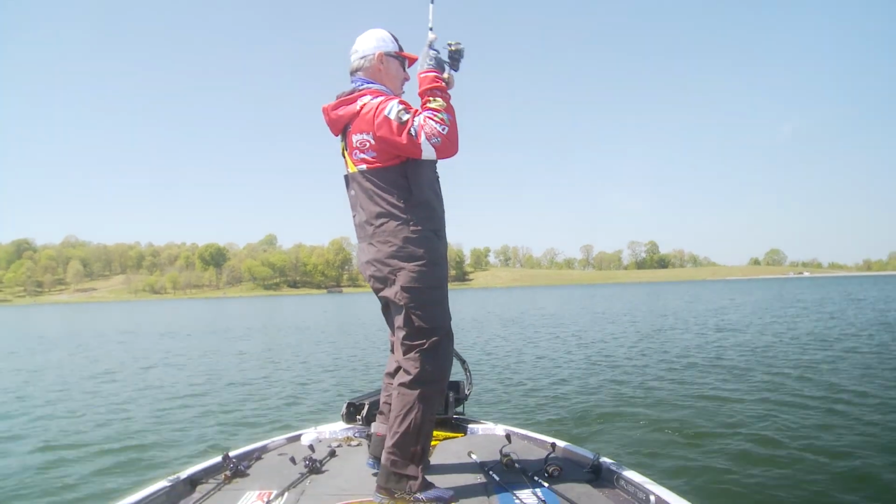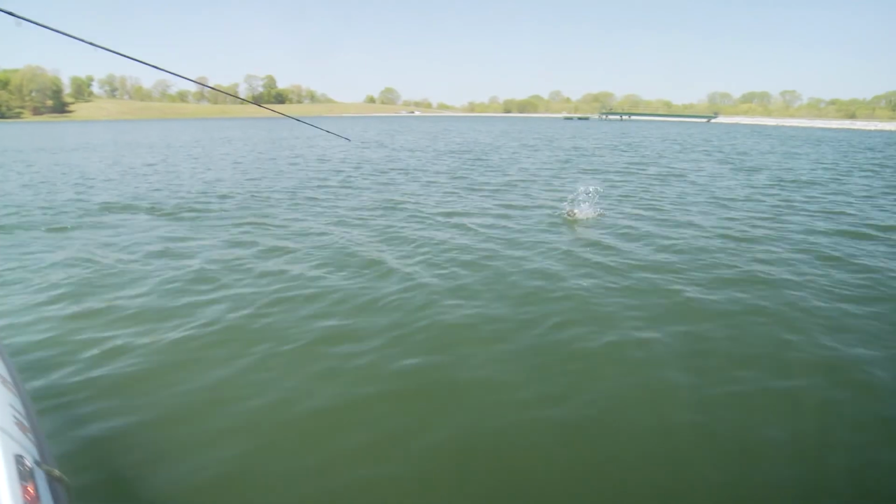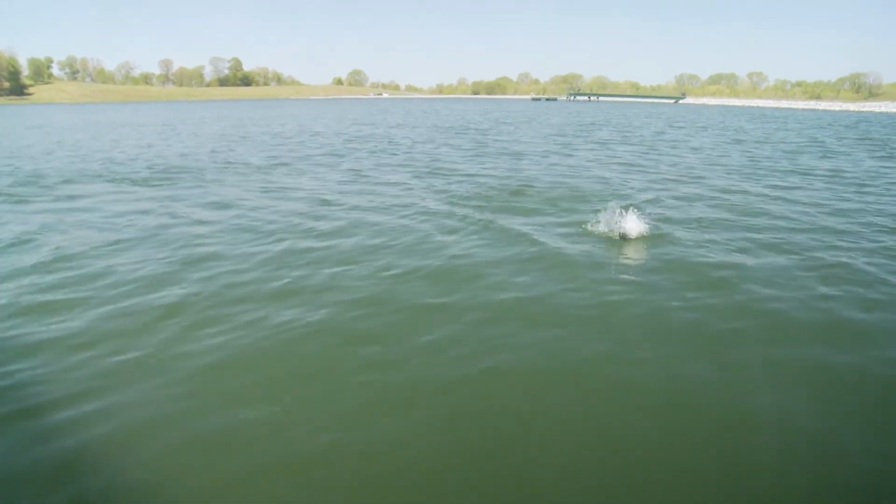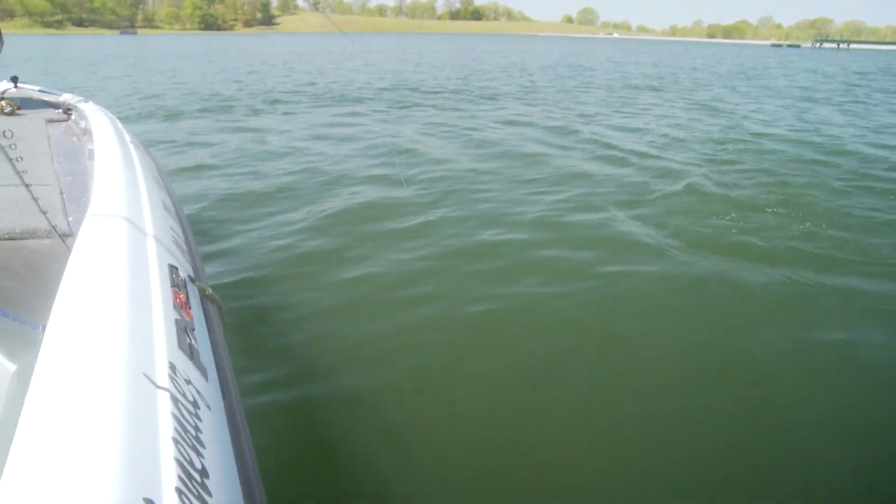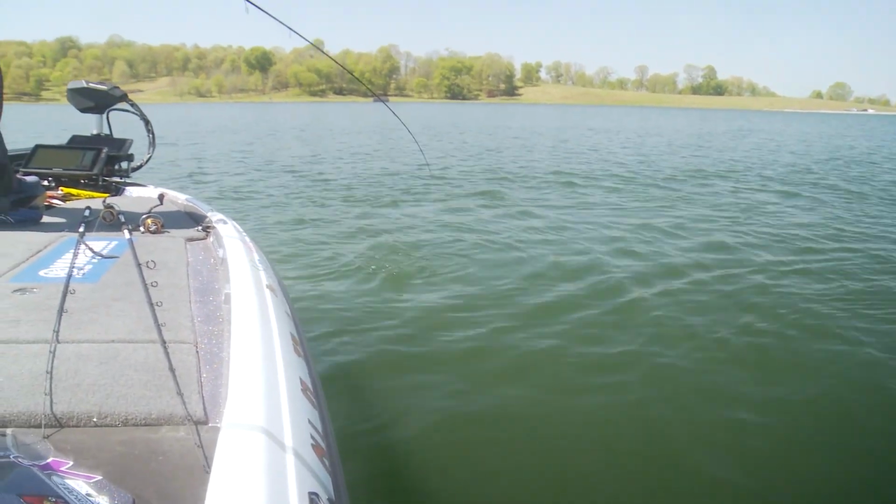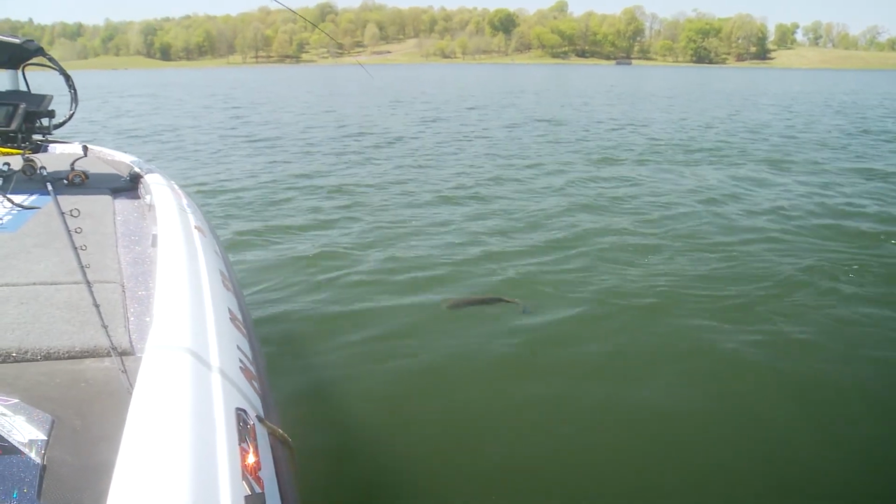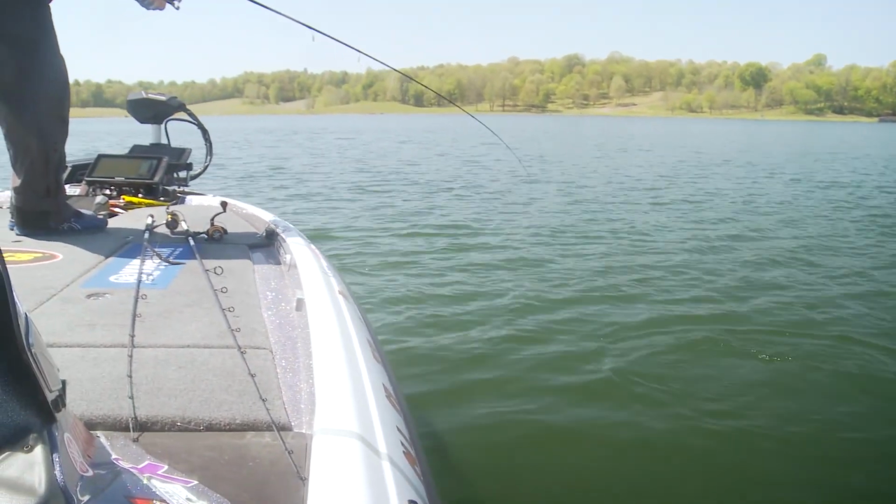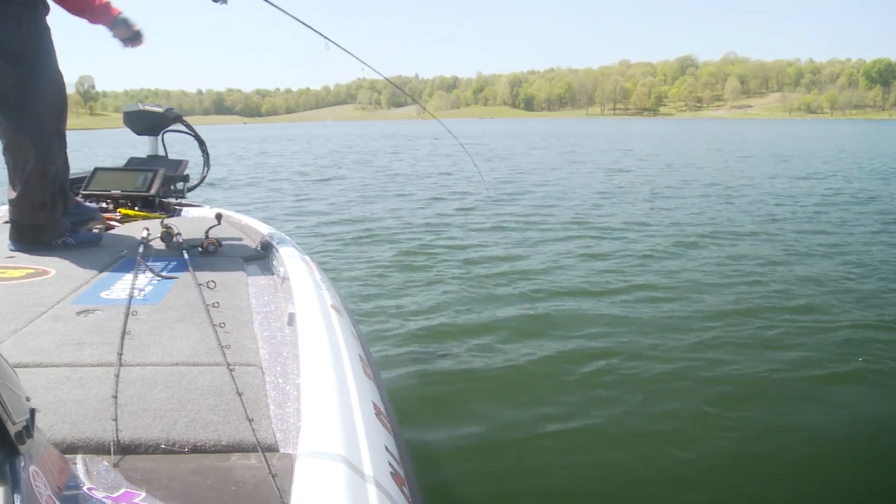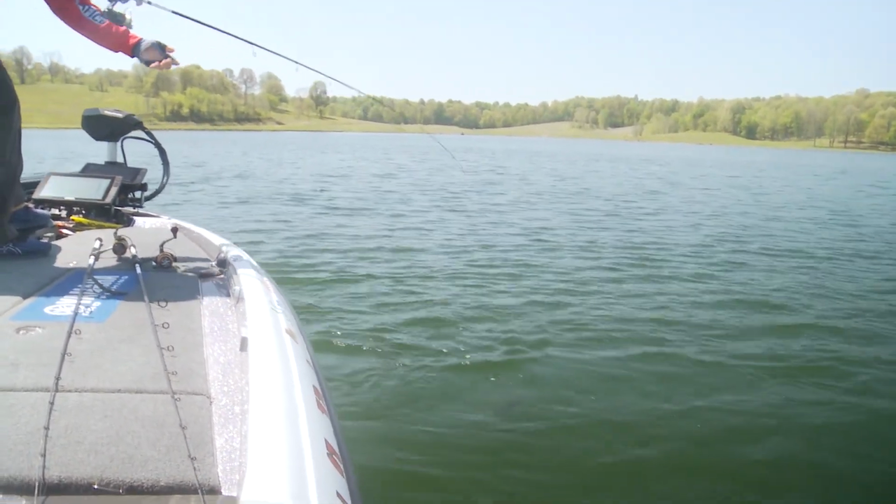I saw that one on live scope right there. Go down and get it. That's a good one right there. There's about 8 of them right there. I want to keep off of them, but I saw that fish move to it on live scope. I sure did. This is where a good fish and 8-pound test line, you got to be a little careful with them.